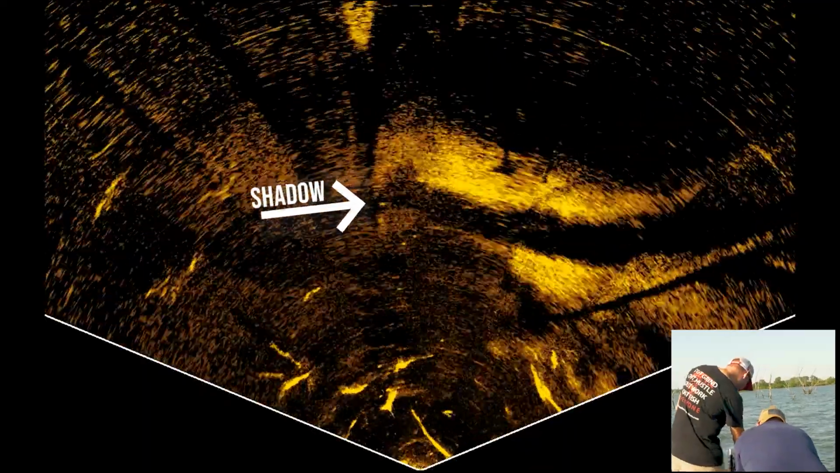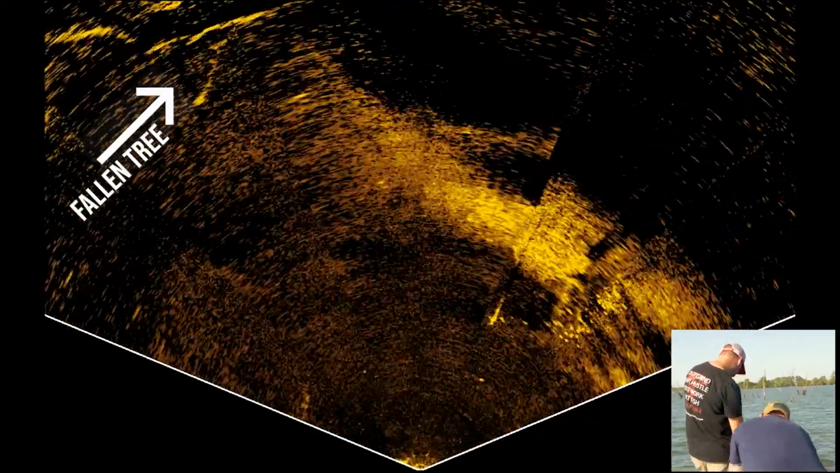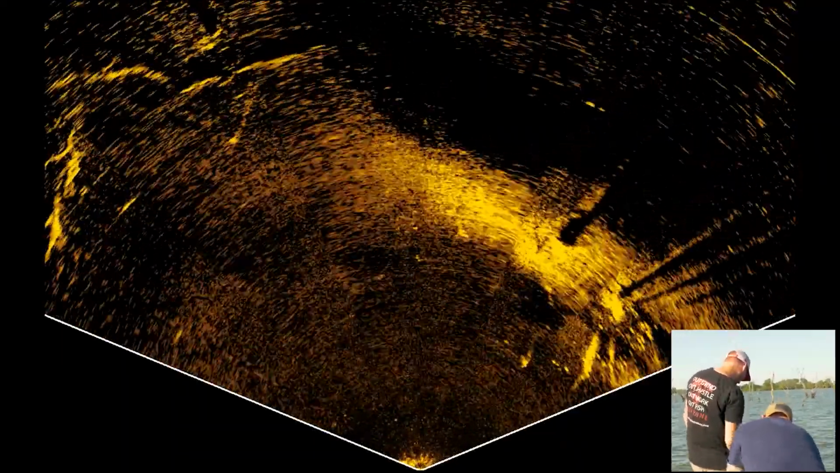Here's another tree, hard shadows. Tree. Yeah, the shadows definitely affect this way more than what we saw with the LiveScope. You know, tree, big shadow passing over, tree coming up here. What I am seeing though further out, when trees are laid over, it is a little bit more obvious, some trees being laid over from what it appears.